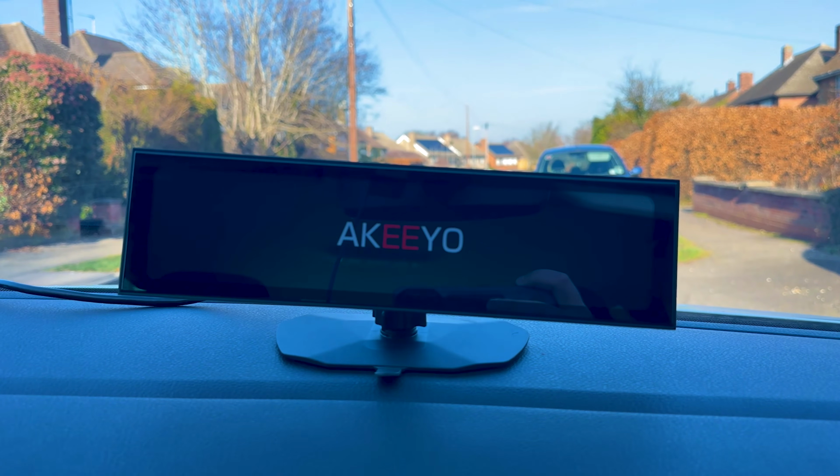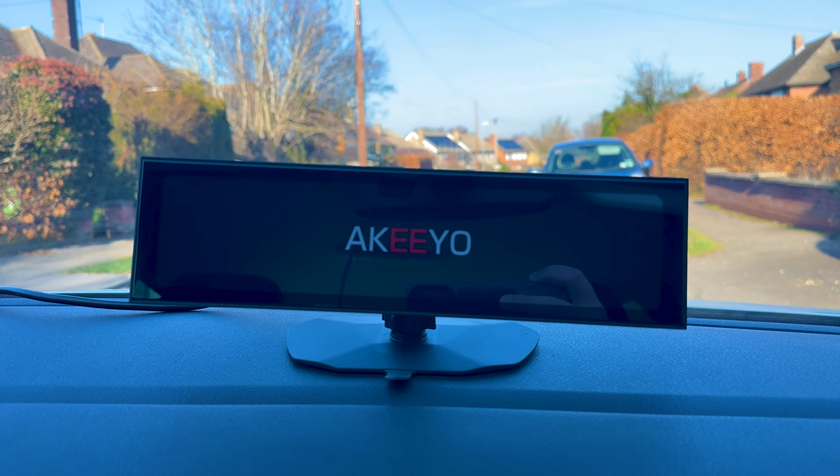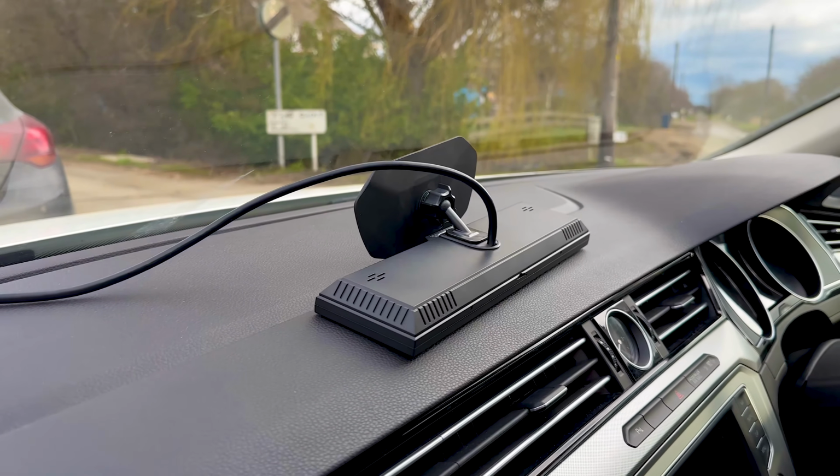Now, a few things regarding the installation. The bottom of the base has some kind of glue to stick to your dashboard. Well, in my case, I was not able to do that. And the screen kept falling.